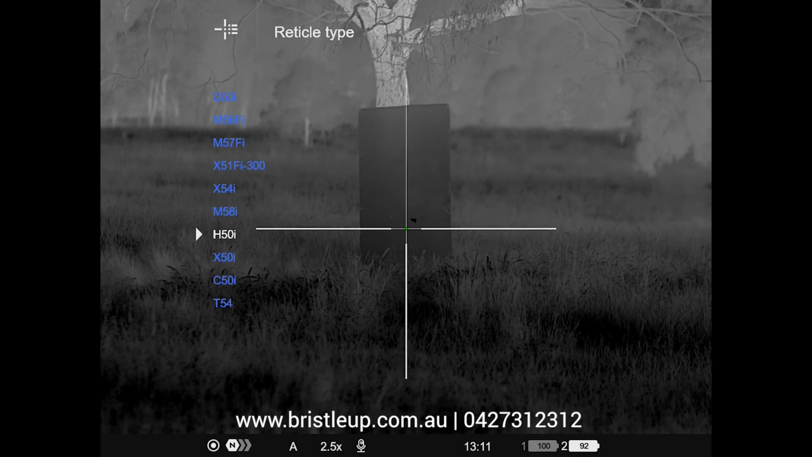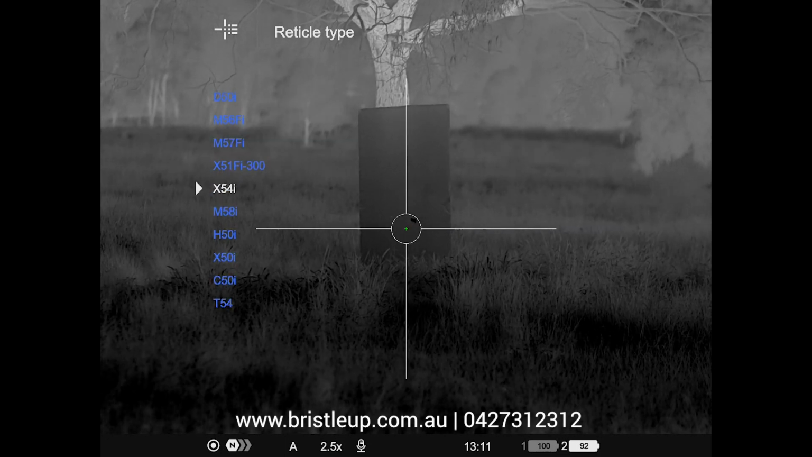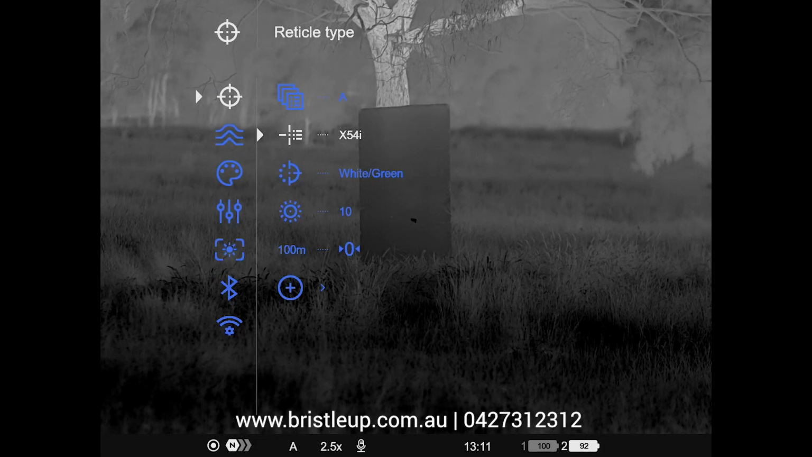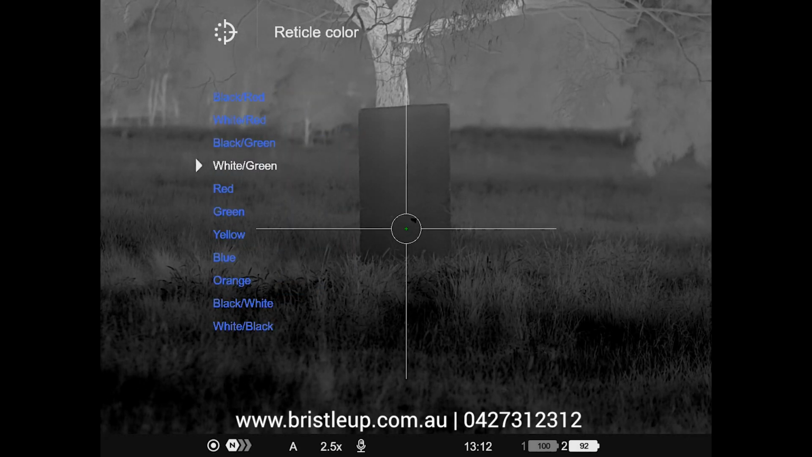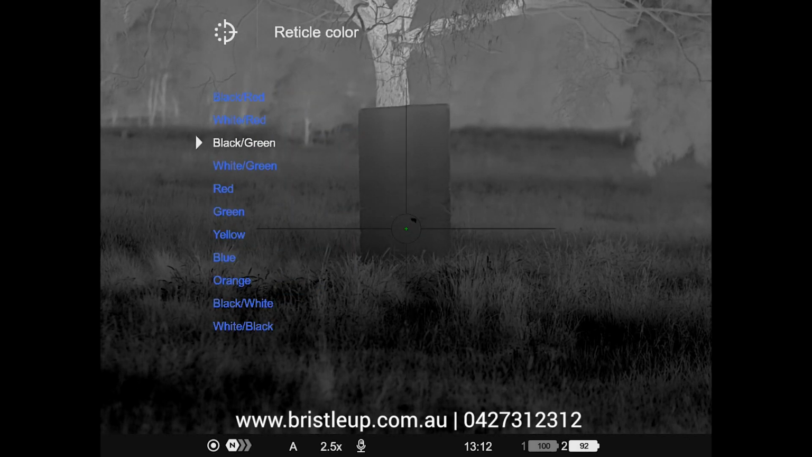Right, so that's all the reticle options. I'm just going to go with this one here just so I can show you the colouring options. Now I've selected that one now by single pressing the scroll wheel button, and then I want to scroll down to reticle colour. Now in here we have many different colouring options, some which give you a 2-in-1 colour.